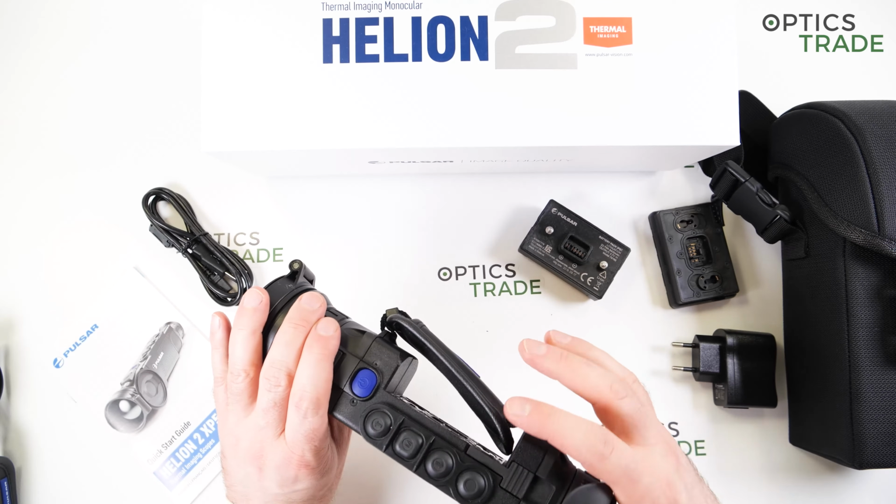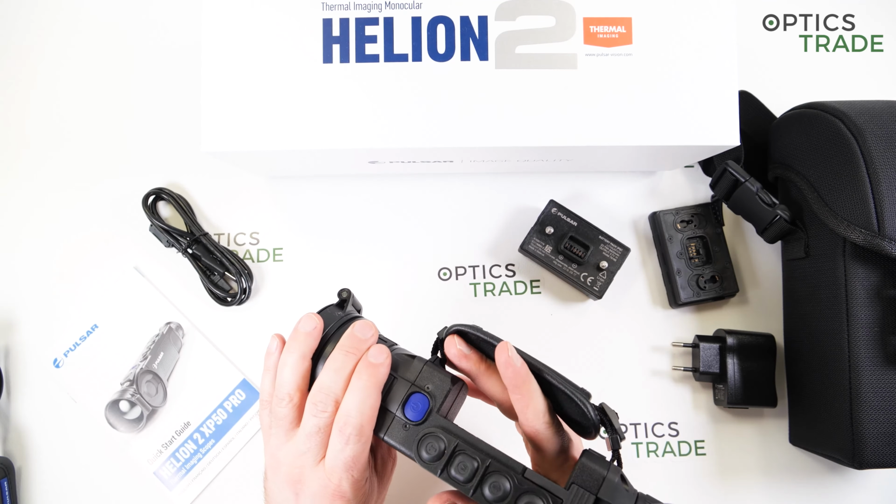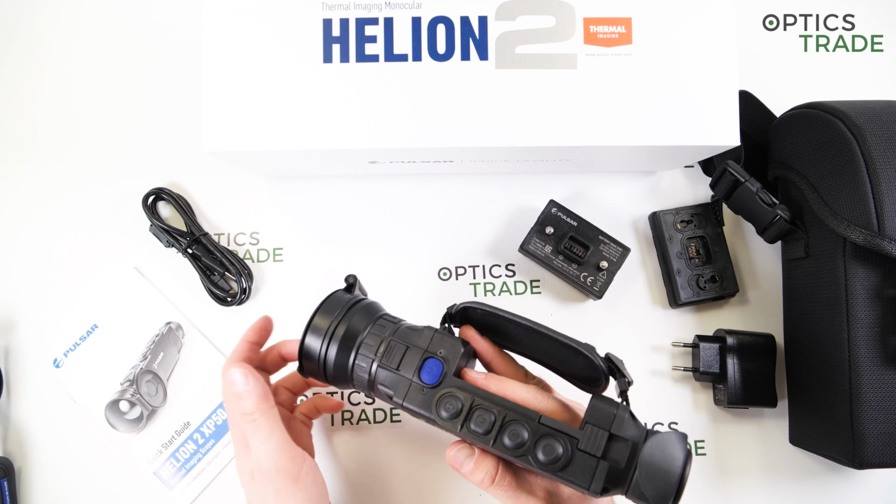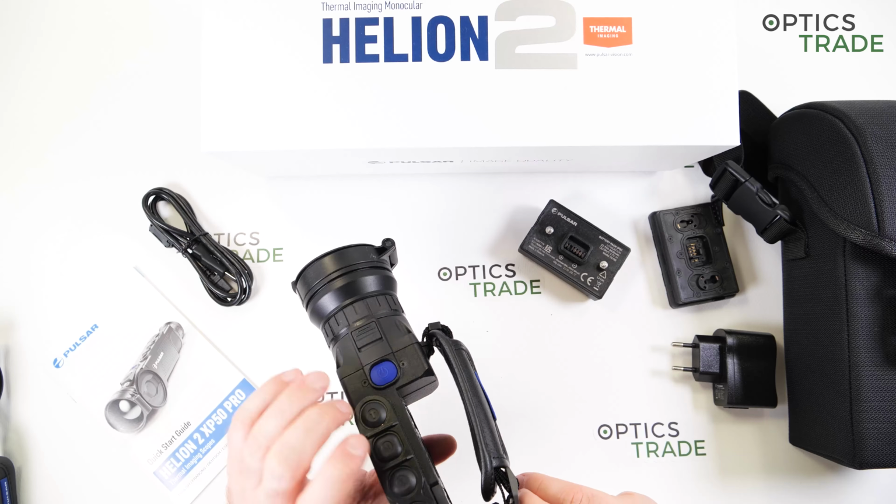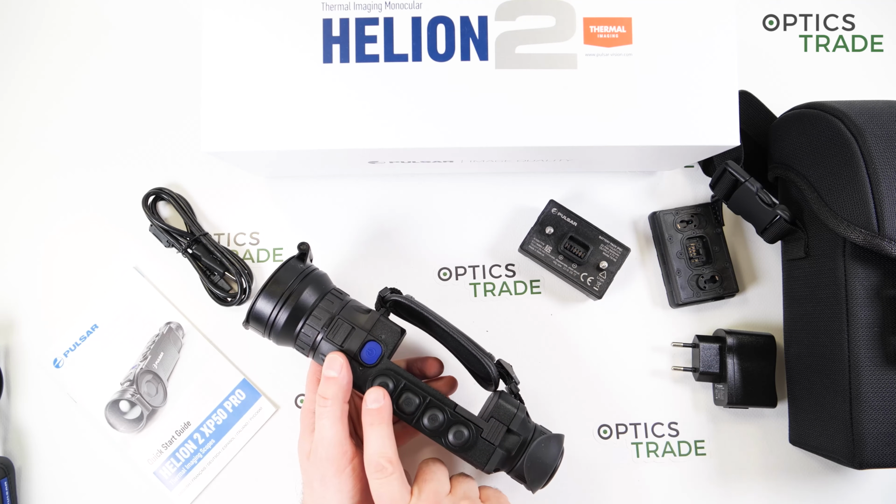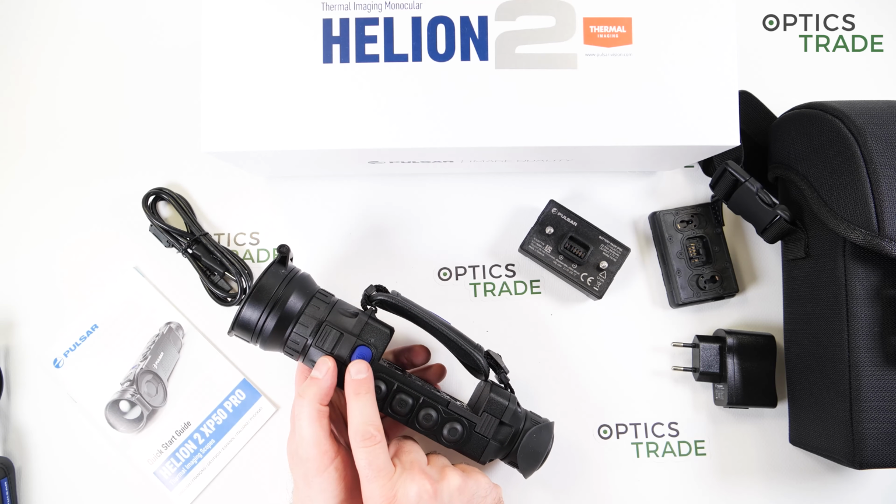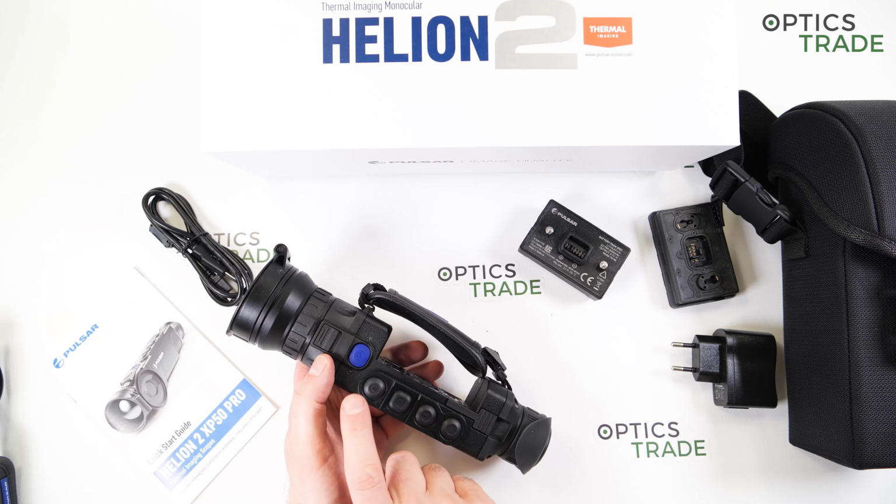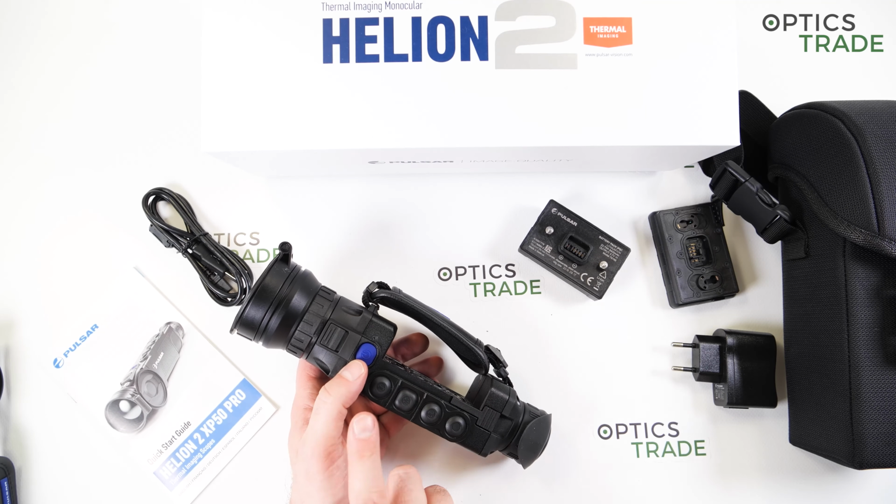Okay, the menus. You see the button position, the buttons are positioned the same like on all Helion devices. Is great if you're a right-hander, a little bit less if you're a left-hander, but very logical. Menu button, recording button, up and down button, and on and off button. You're also able to enter sleep mode through this button or to do a calibration. With a short press of the menu button, you get into the basic menu. With a long press, you get into the advanced menu.